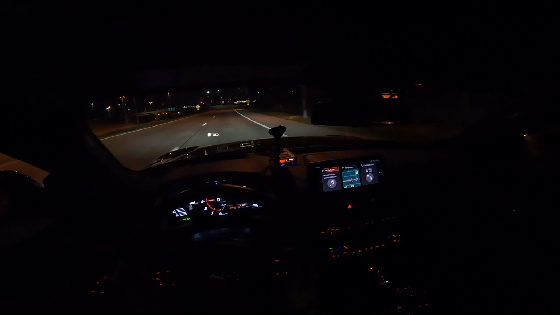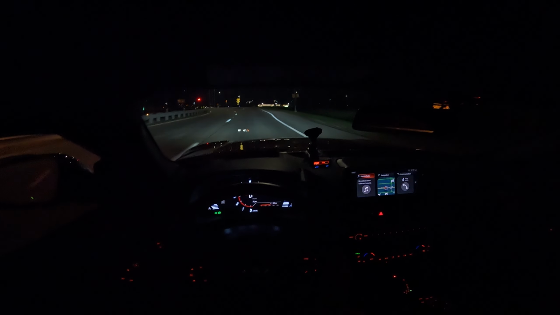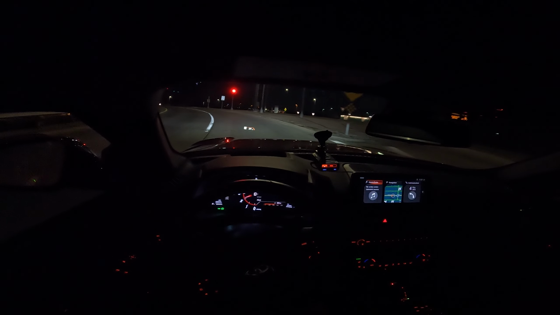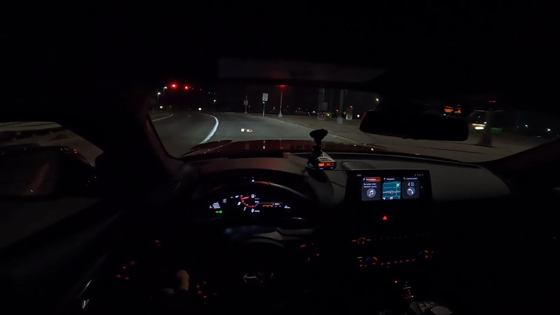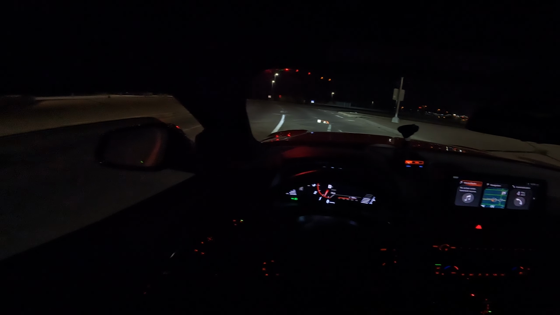I haven't got that much of a plan. Sometimes it's nice, you know, just to wait for it to do its downshifts. Sometimes it's nice just to kind of get out there and go for a cruise when you got really nothing to do. It's super nice.